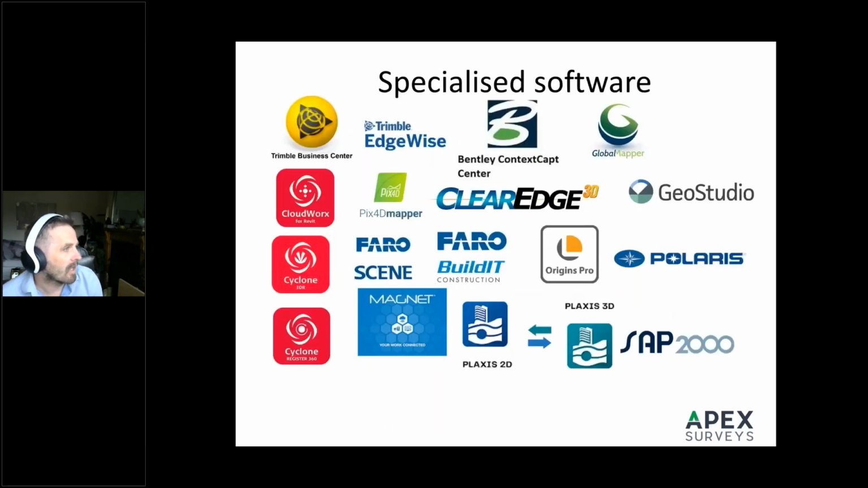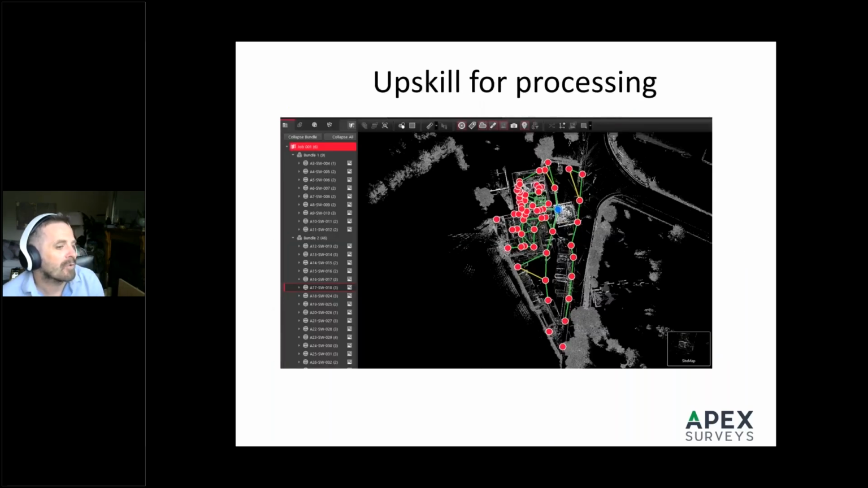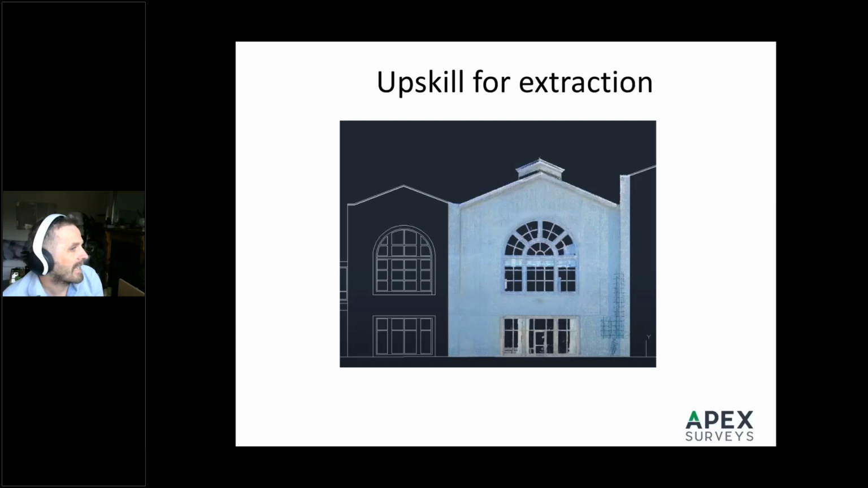There's also a lot of specialized software, depending on what you want to use. Every manufacturer has their own software. And then I know very good surveyors who have just never worked with scanners before. So there's a certain amount of training and upskilling that's required so that they're able to process the data and then extract the information from the data.